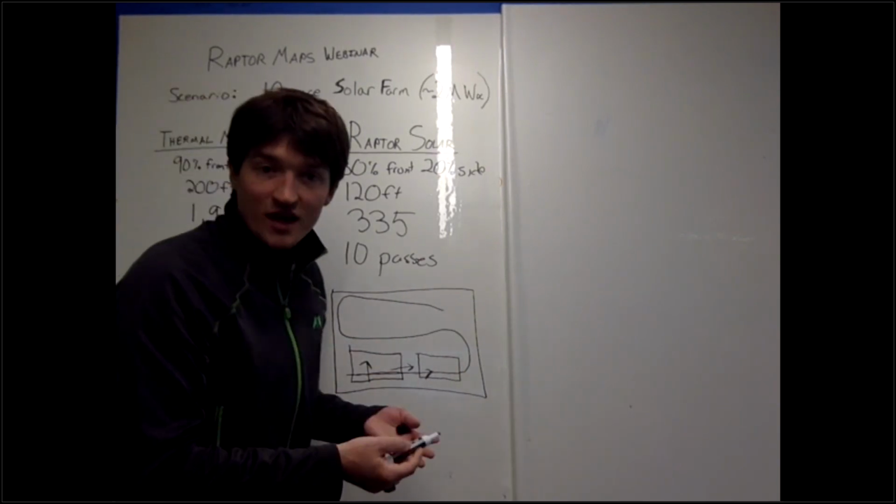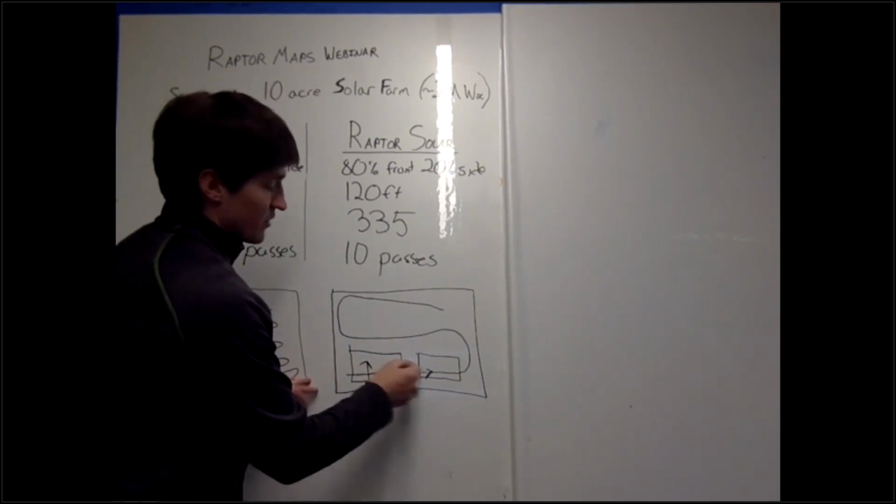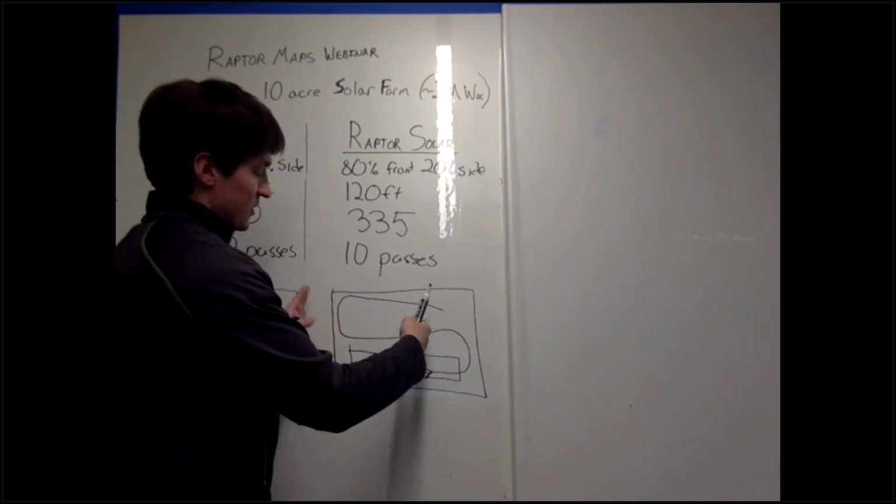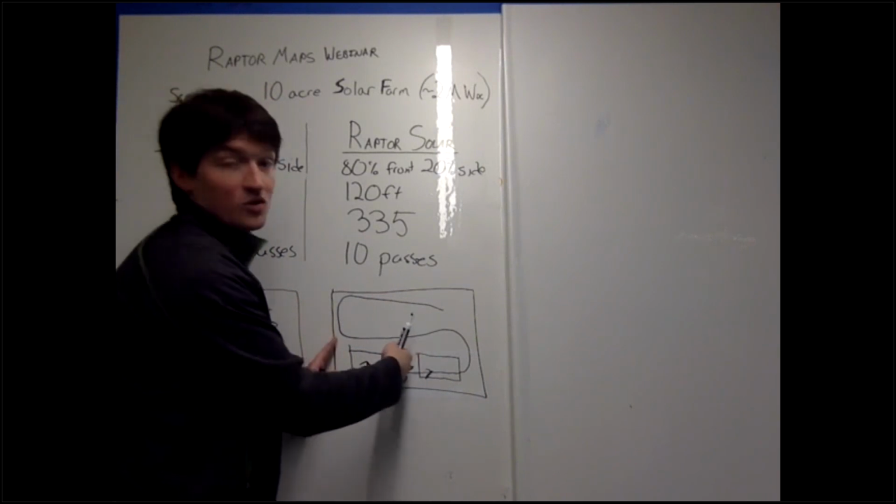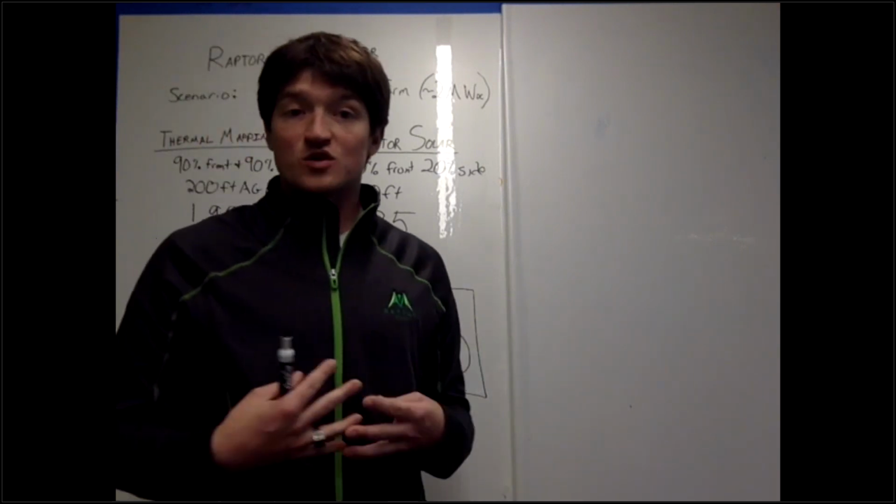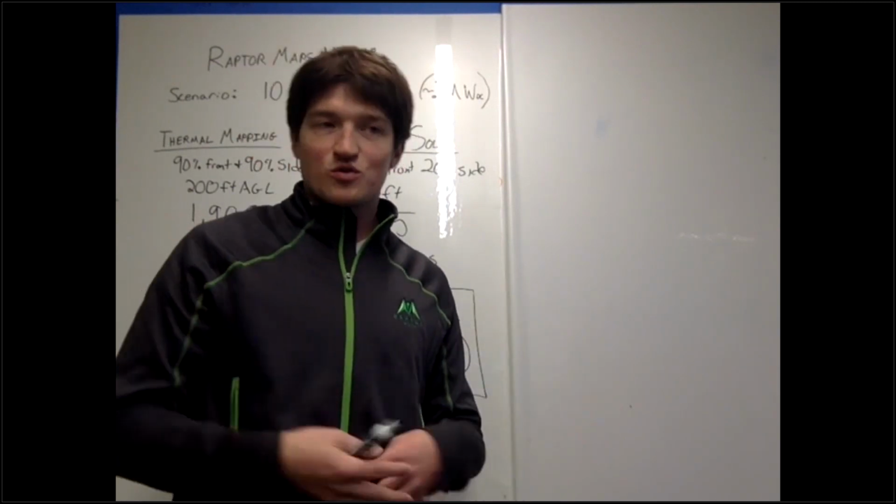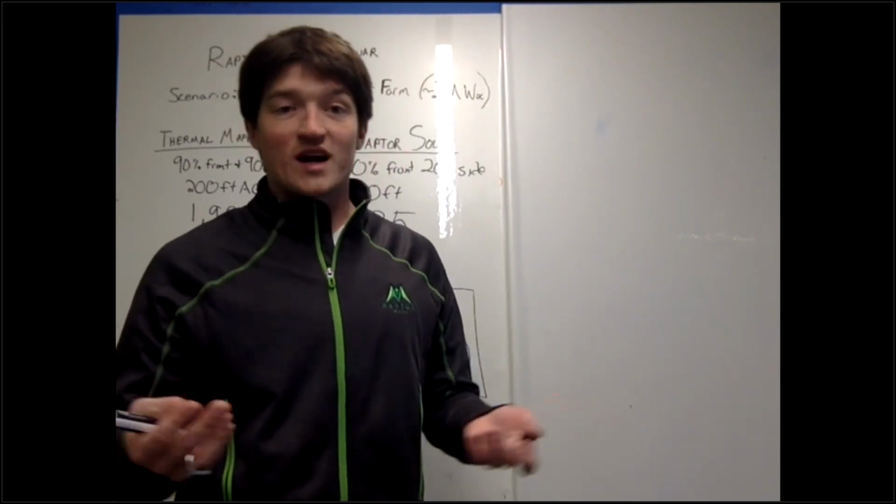And the reason you do that is because the solar panels are going to be lined up that way. So you're going to get the most amount of solar panels, the widest shot in the view. And that helps our software localize those defects a lot faster. It would probably work if you did it the other way. We have been able to. If you happen to do that, we're not going to make you go back and fly again.